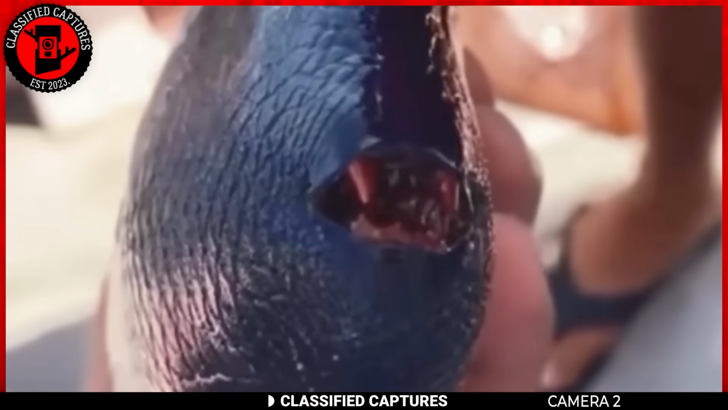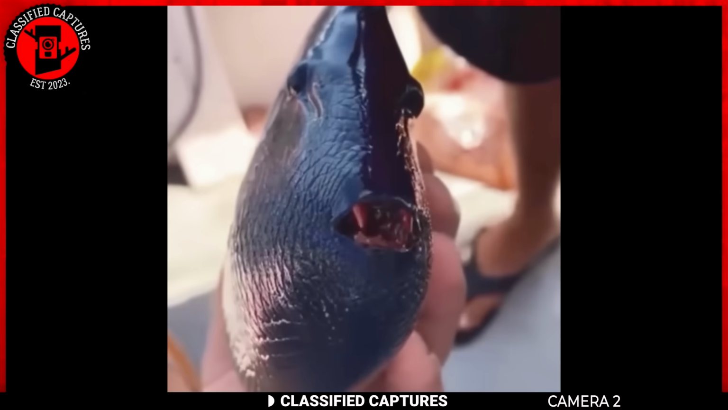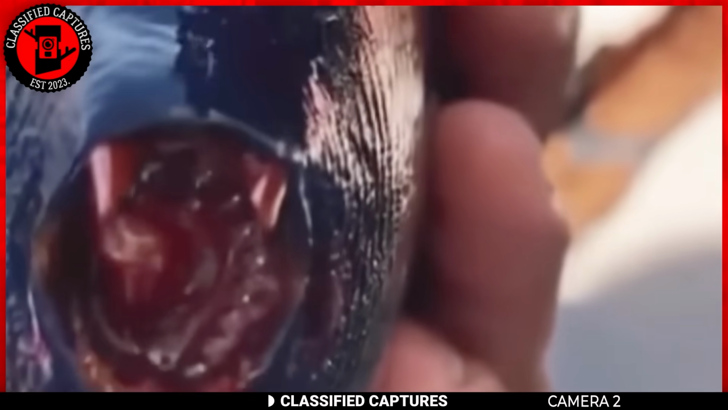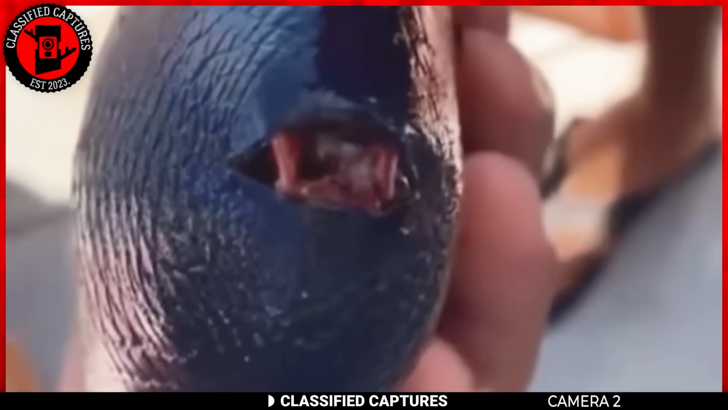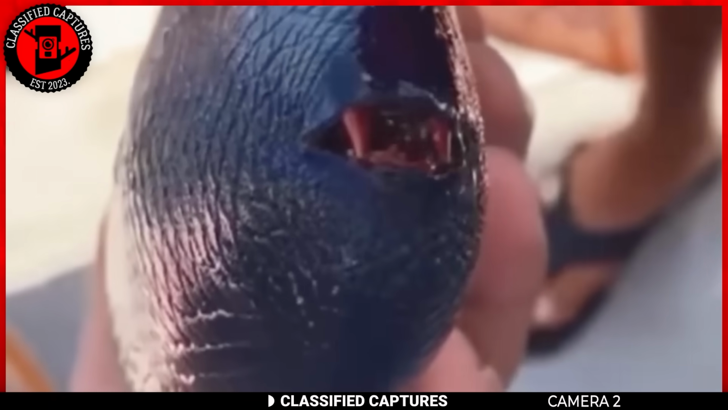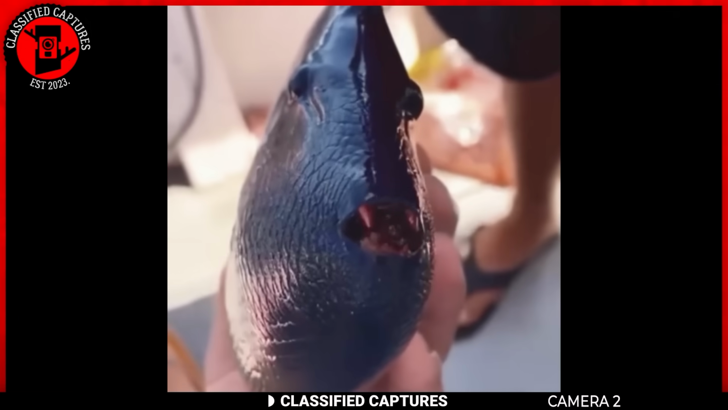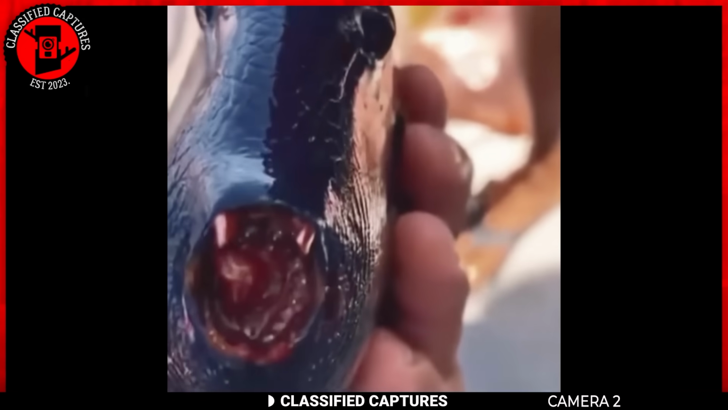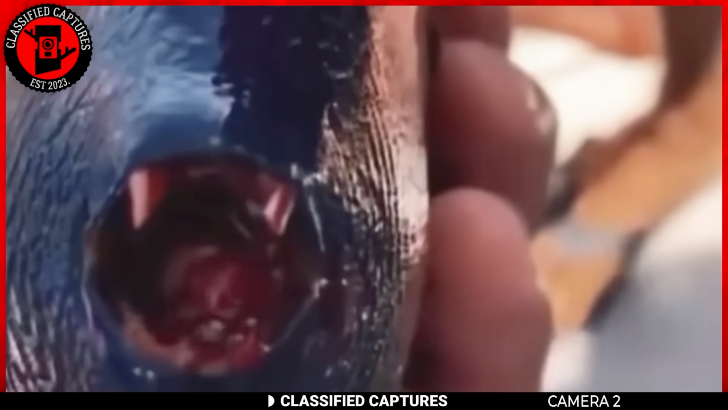The footage has since gone viral and led to many speculations and theories. While I'd love to tell you what we're dealing with here, I think it would be much more interesting to have a little comment section trivia. So folks, what do you think we're dealing with here? Is this a real species? Is it fake? Share your thoughts in the comment section.